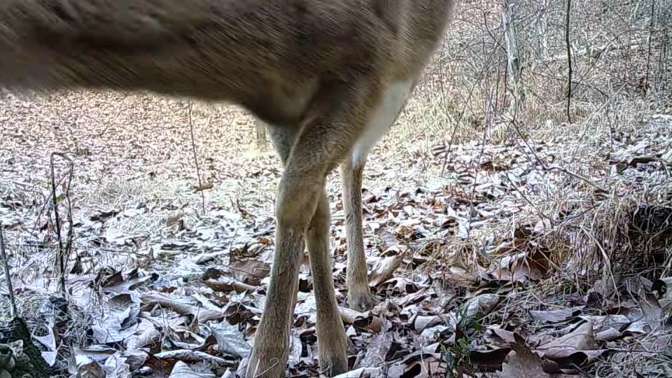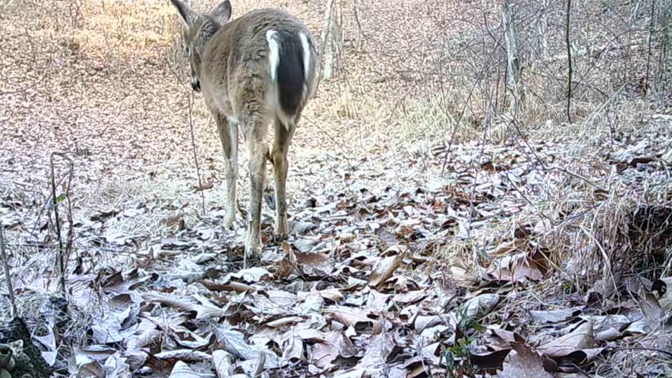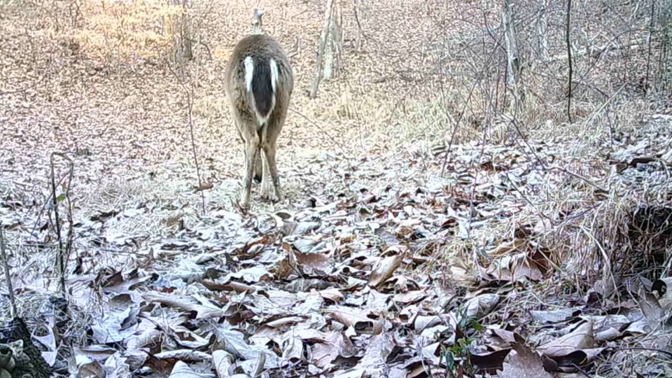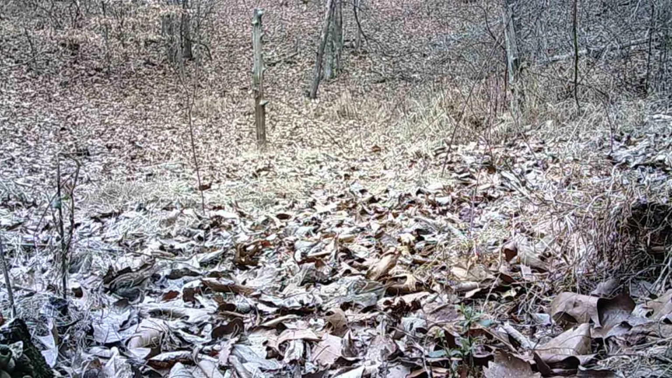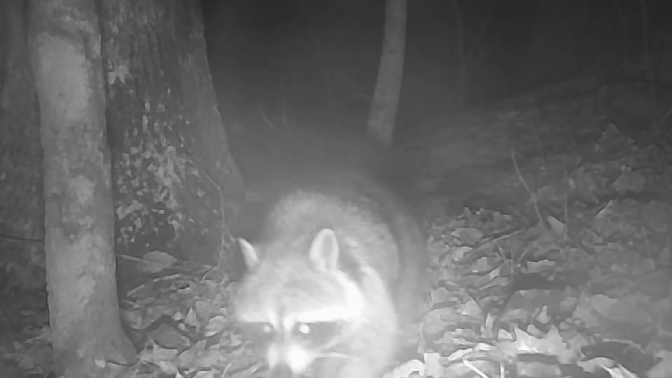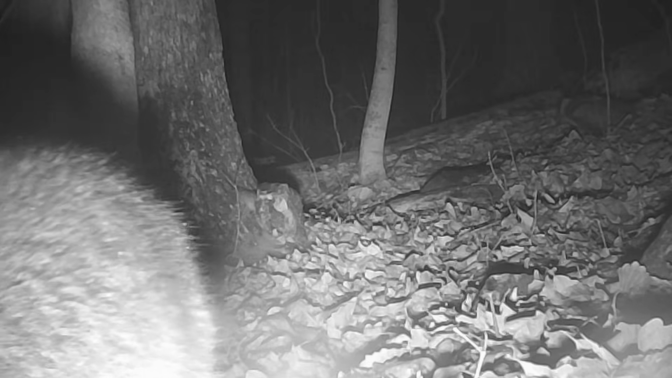And deer browsing right in front of the cameras. Just doing their natural thing. And the little birds, they're having a good time here too. Little sparrows. It come dark, you know what's going on. The masters of the ridge are out. One at a time coming through here at the marking rock.